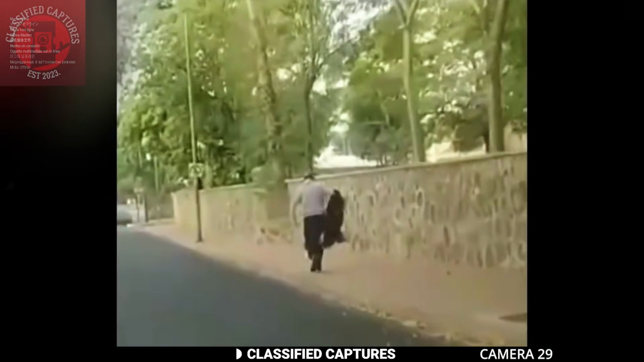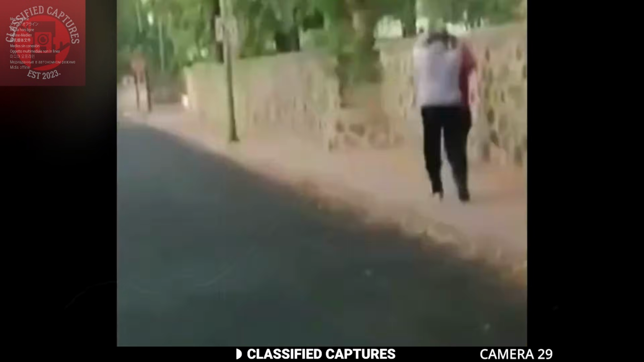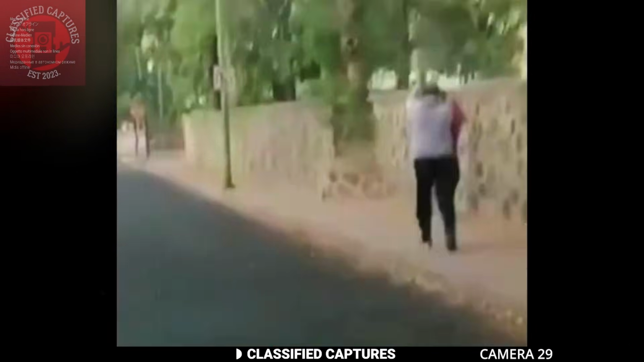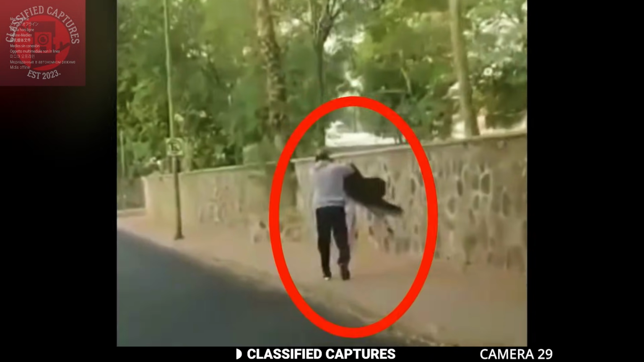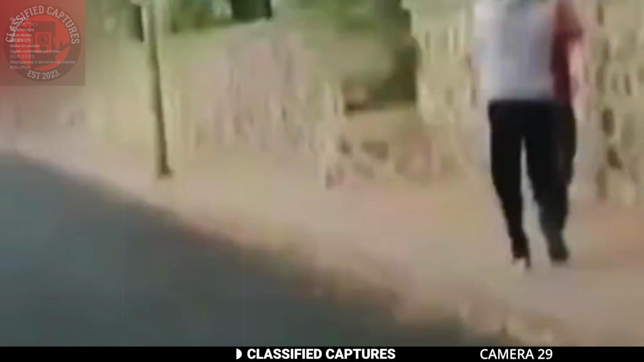While driving on the road, the individual recording this footage came across a man in a white button-up shirt with trousers walking ahead of his car. It seemed like he was taking off his jacket, but then this happened. Out of nowhere, this person in a red shirt appears. If you take a closer look, you'd realize that there was initially no one in sight except for the man walking.